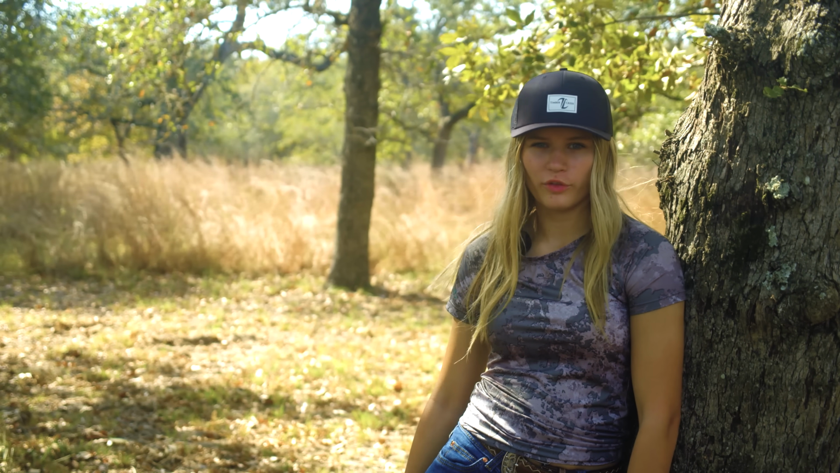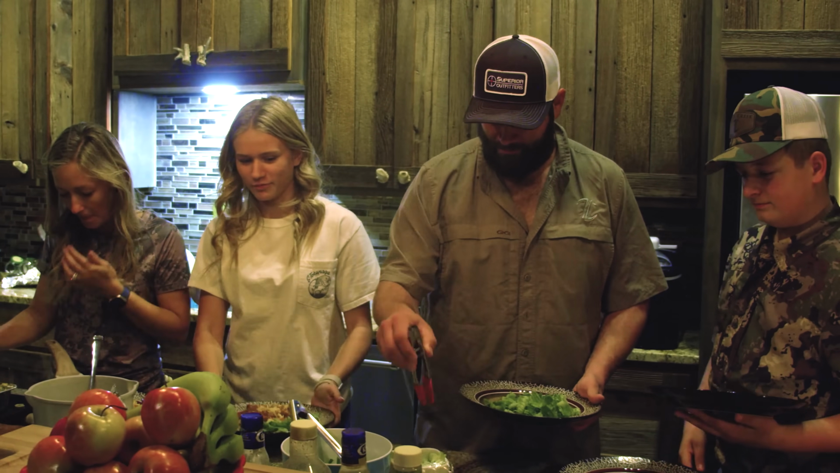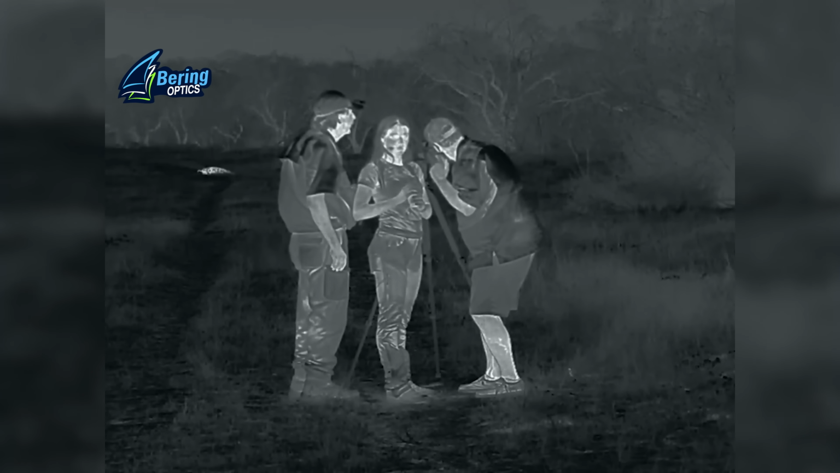Overall, I'm super grateful that I could come on this trip and be able to spend time with everyone. And I just had a lot of fun shooting pigs and hanging out with the high road and all my family. Gosh, I just love coming out here. As a father, it's really special to be out there hunting with my daughter. We get to build moments and memories that are going to last forever that we wouldn't be able to do anywhere else.